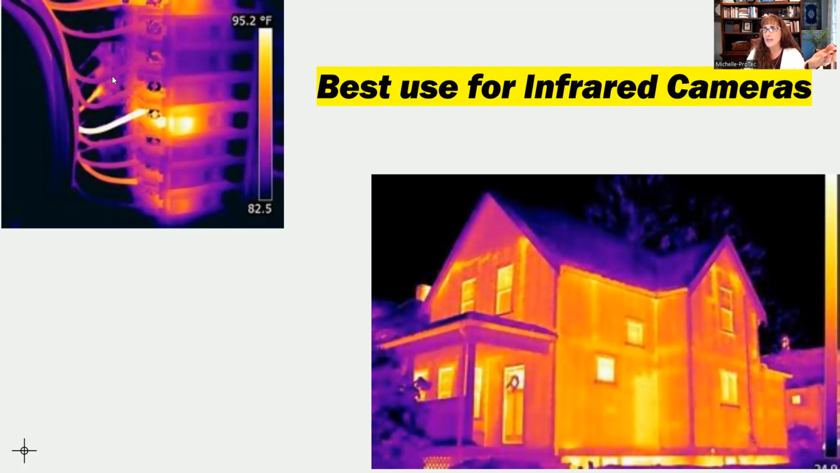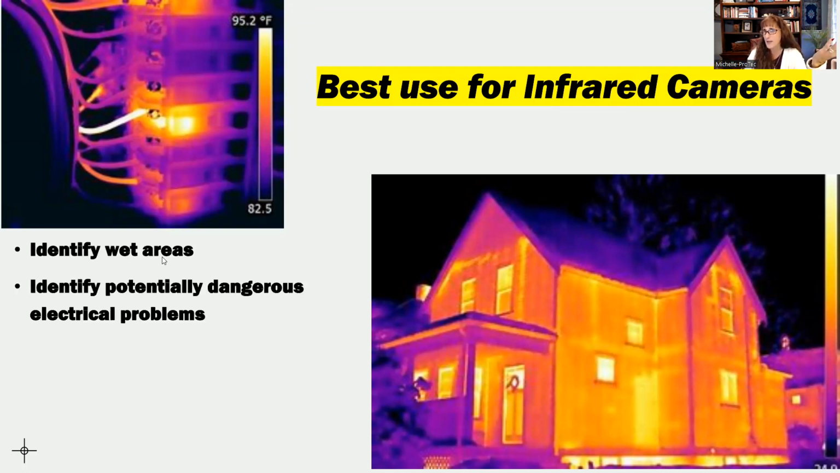So that's another thing that we do with the infrared camera. You can use the infrared camera for looking for missing insulation. So I'm sorry, wet areas. We've talked about wet areas, potentially dangerous electrical problems. Areas of missing insulation. Now, this isn't something that we do on a home inspection.